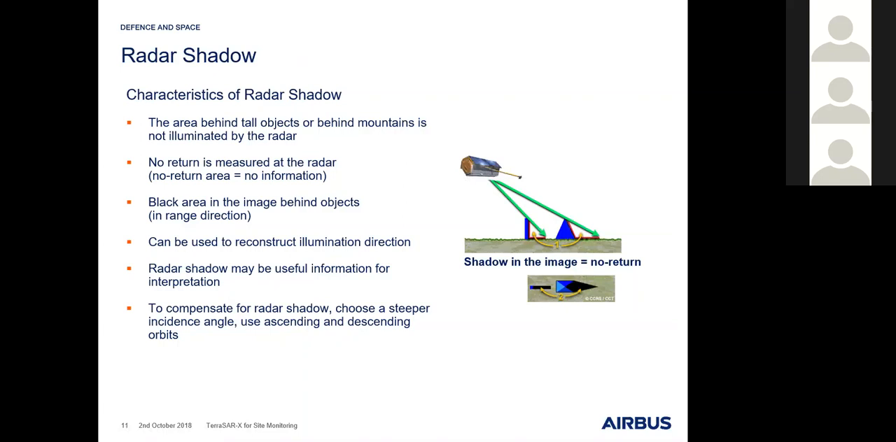The next point that we also have in all images, as soon as we have a certain object with a height, is radar shadow. This is something that you cannot get rid of, because, as mentioned, we always have a side-looking geometry, so there is always radar shadow.